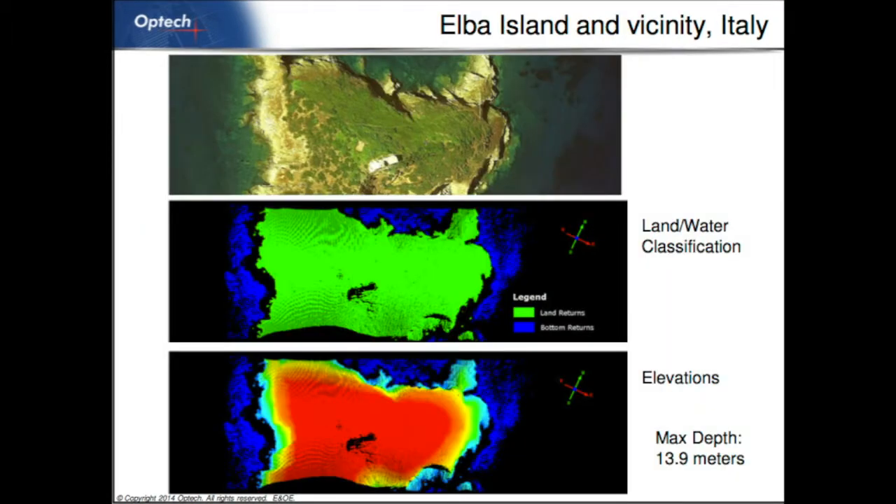Just another example from Italy. There's a very sharp drop-off around this island. Again, land and water classified here, and then this is elevations. So down to almost 14 meters, but it fell off quite quickly around this island.